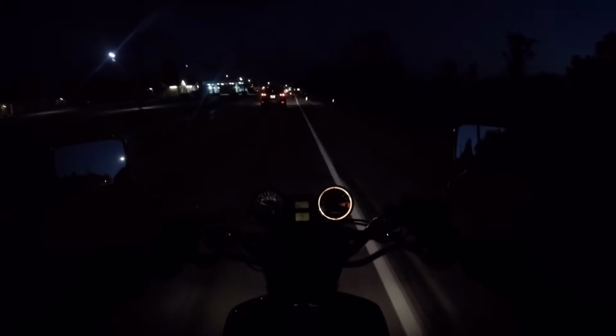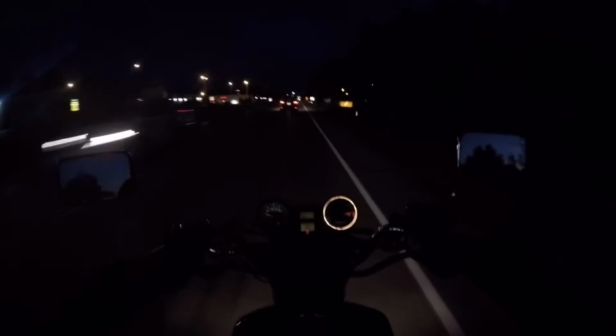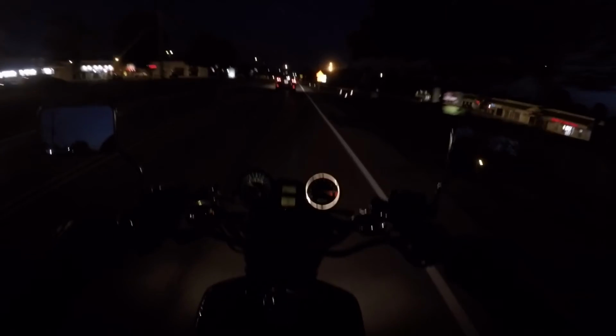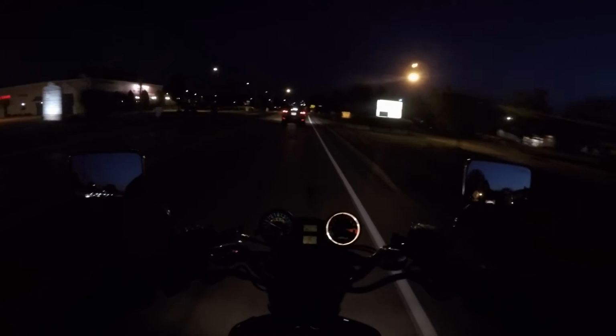Oh, looks like 650 twin started going. Well, it didn't start the 650 V-twin, because that would go to the modern era. That would be the Honda Hawk. Honda Hawk GT, not the 1000.